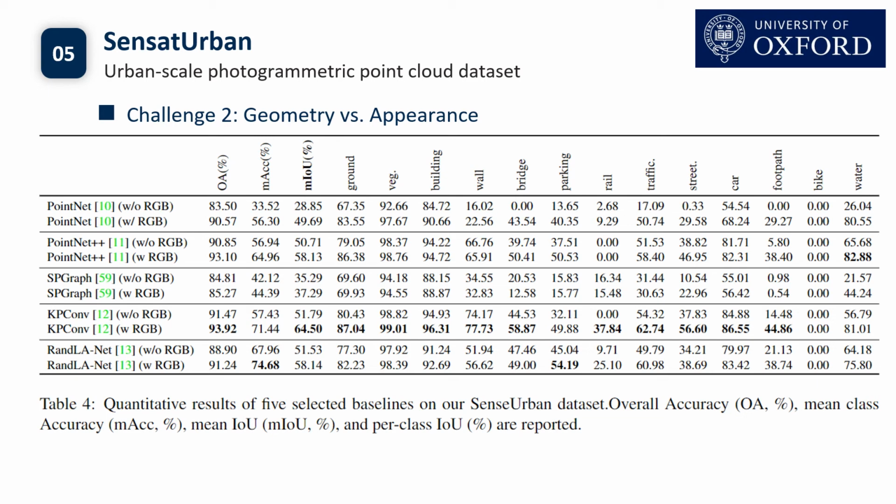All of PointNet, PointNet++, KPConv and RandLA-Net achieve significantly better segmentation accuracy when the networks are trained given both point coordinates and RGB information. Fundamentally, this is because a number of urban classes, for example, bridge, footpath, water, etc., are virtually impossible to discriminate between if only supplied with 3D coordinates.